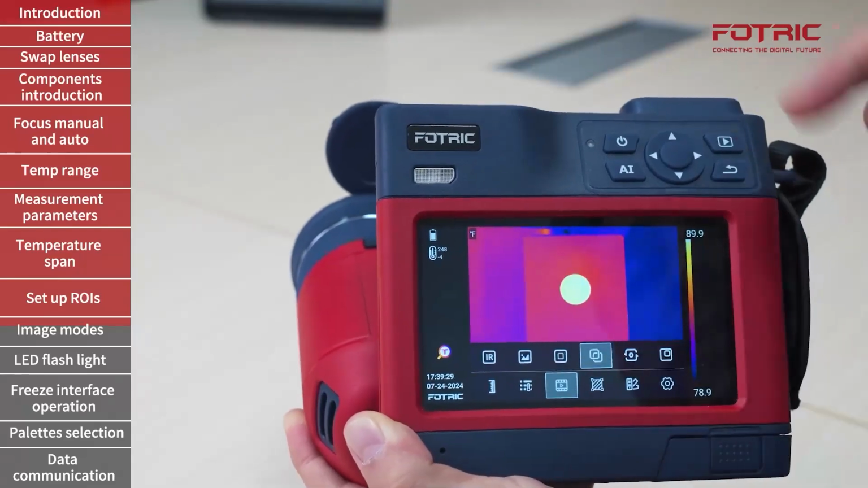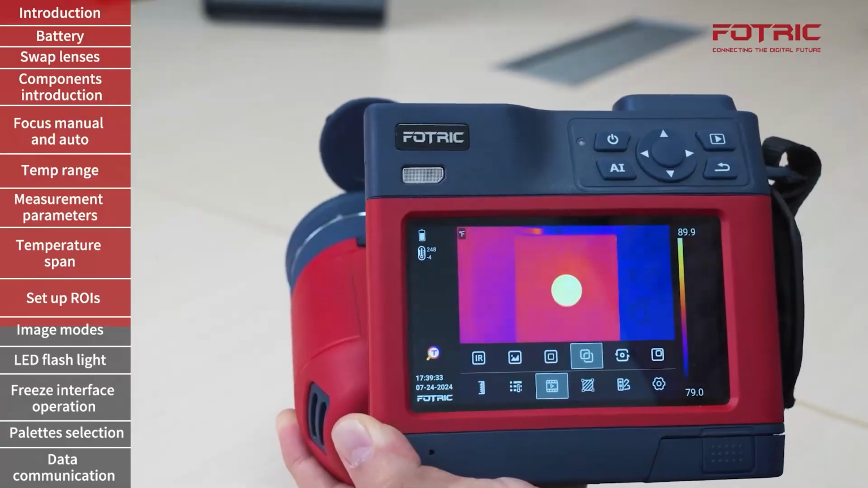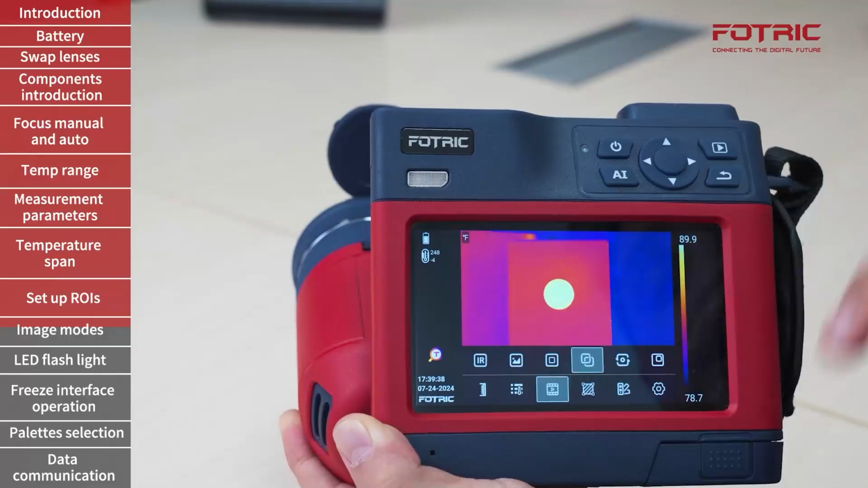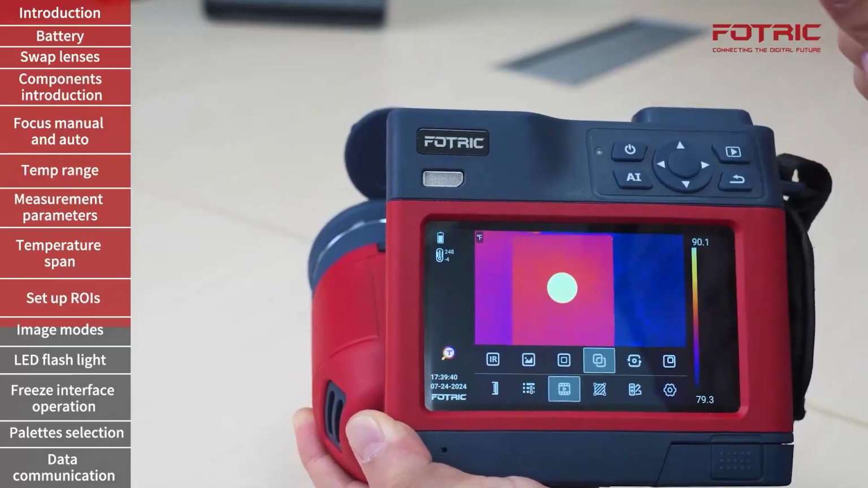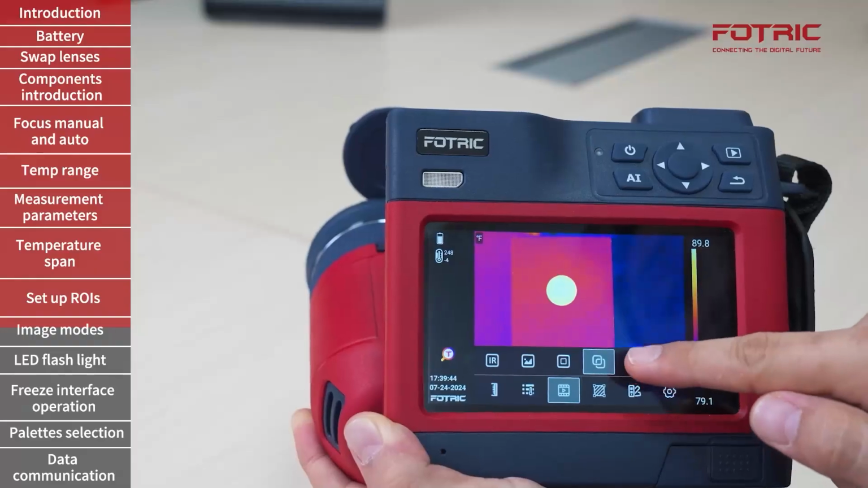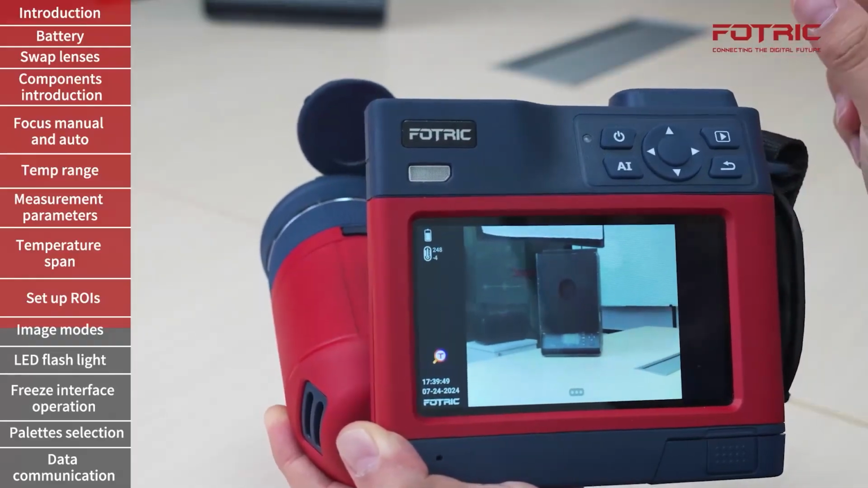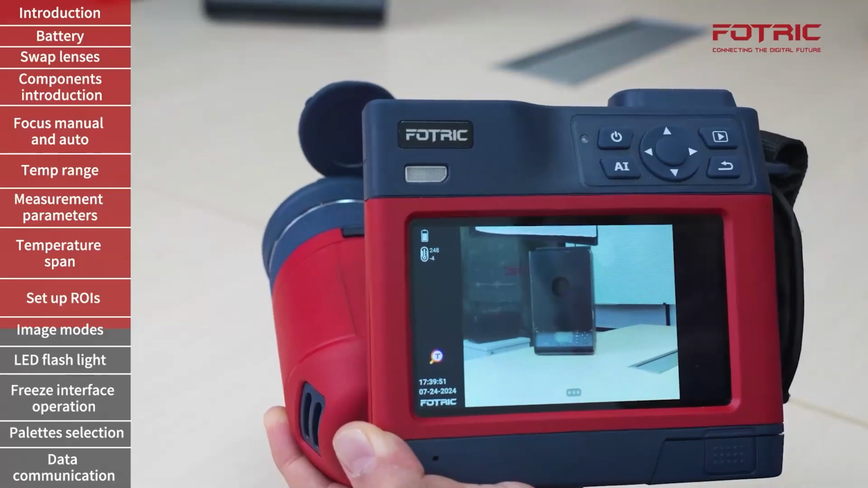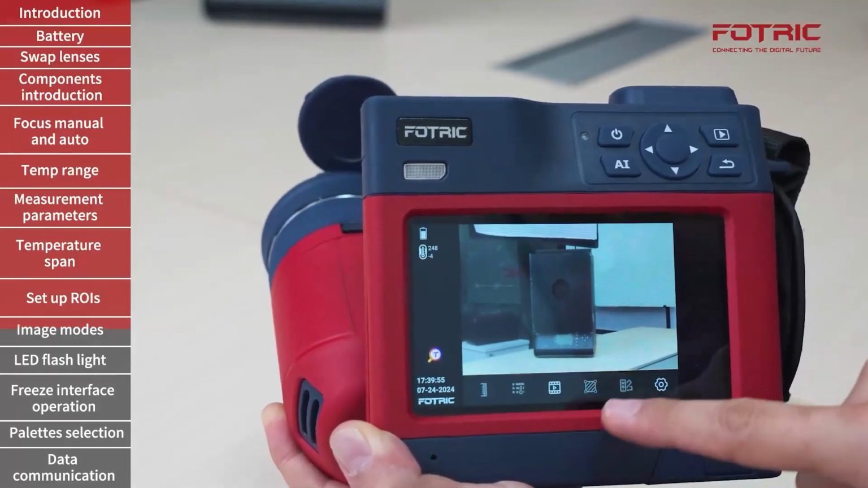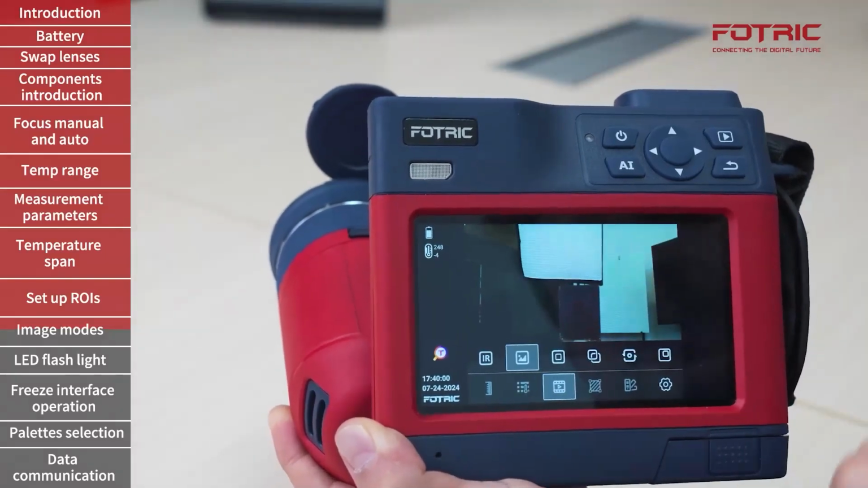Lastly, this camera comes with a secondary digital camera. This camera is 13 megapixels, which is a higher resolution and also a narrower field of view to provide even better details. That's the fifth option right here. So as you see here, it's slightly narrower, providing for close-ups of farther objects. And you can see the difference between that one and the original digital picture.